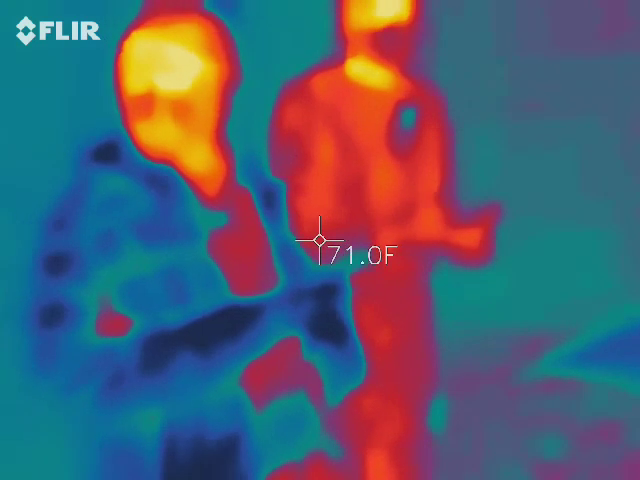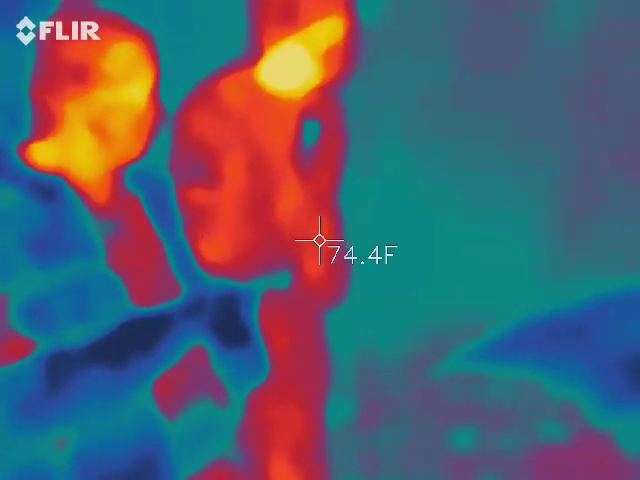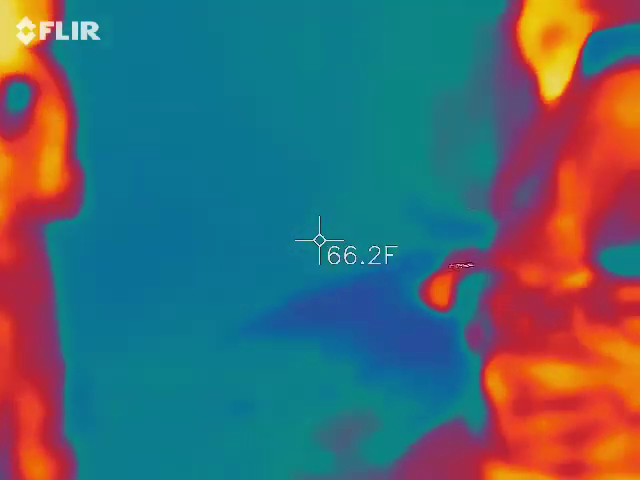So we're going to stay to the right of this car, I think. It looks like they're charging it with a battery in front. Sorry, night vision. I'm the guy that doesn't go out in the daytime. So let's go up to the right of the car.